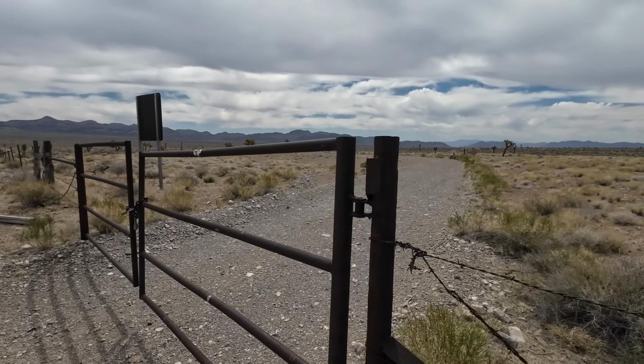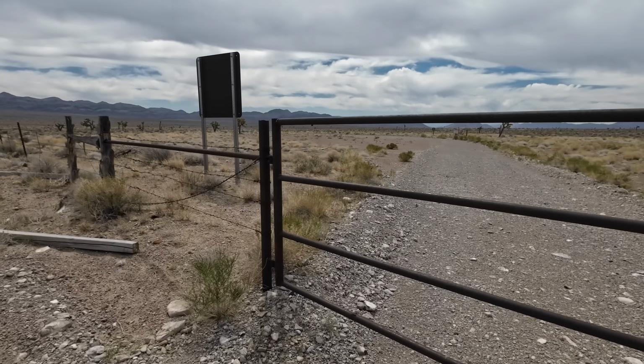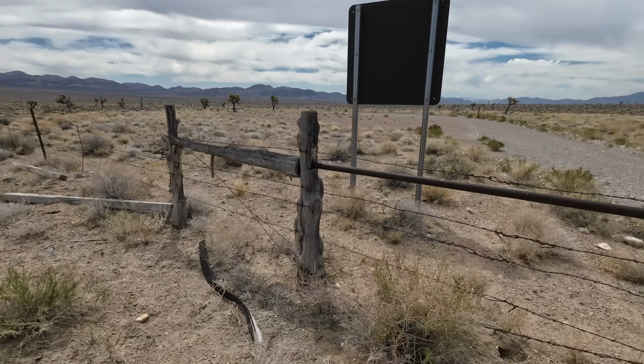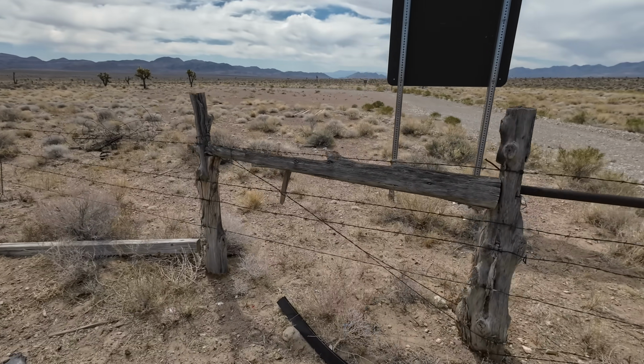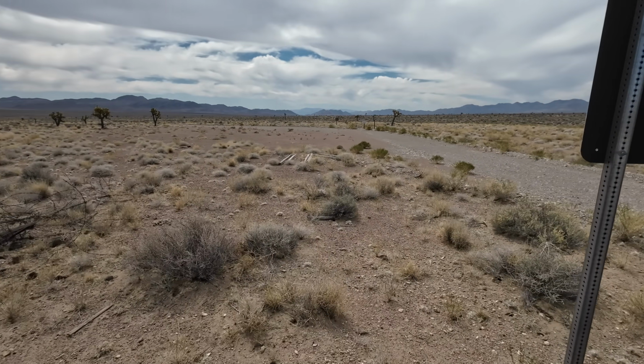Instead, this road leads to a live fire range, where aircraft engage in exercises with live rounds and ordnance. If you're lucky, you might be out here at the right time to catch some of this aerial activity. Off in the distance there, I do see a new sign that appears to be a recent addition.